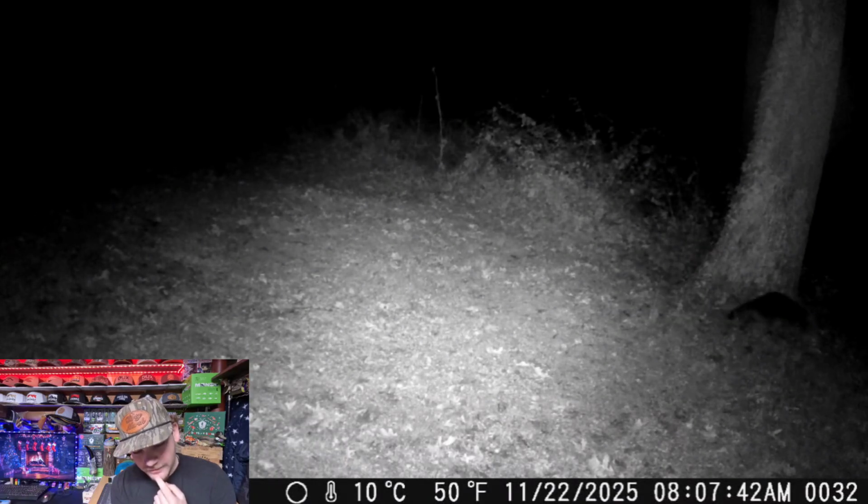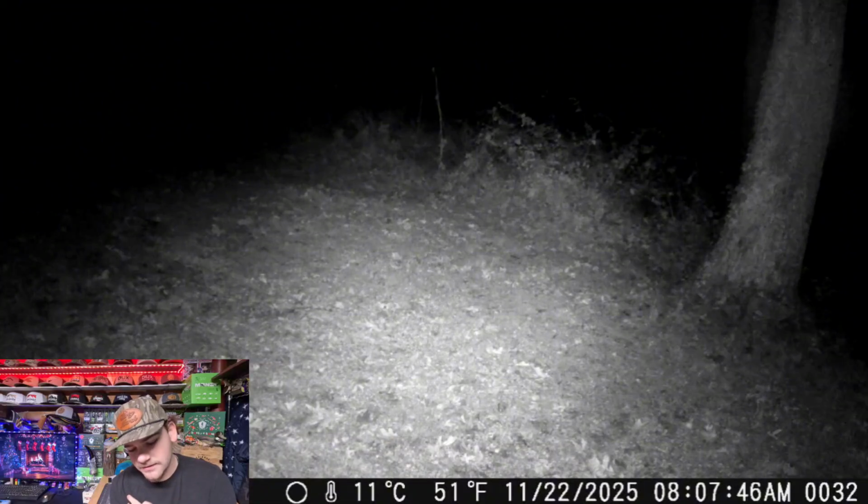Alright, maybe this is one of the babies leaving afterwards, I don't know. Now this is the 22nd, so this is 2 days later from that last one, so she might not have had her babies with her, or that may have been another raccoon.